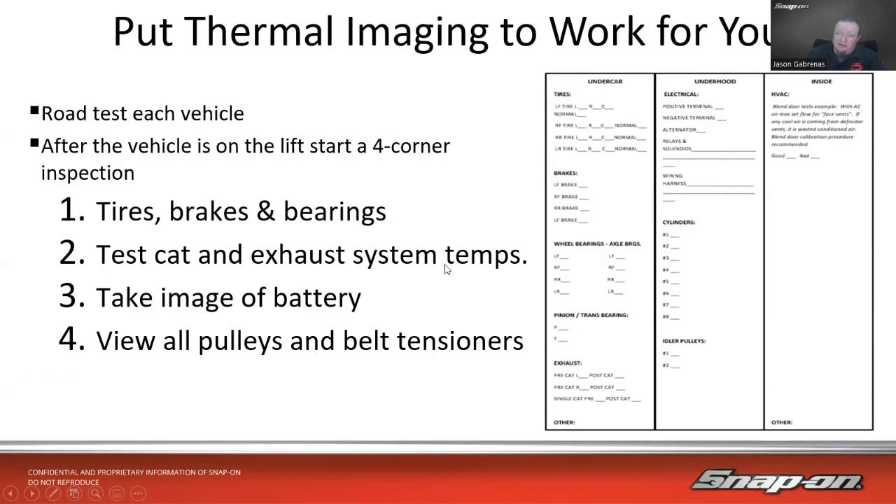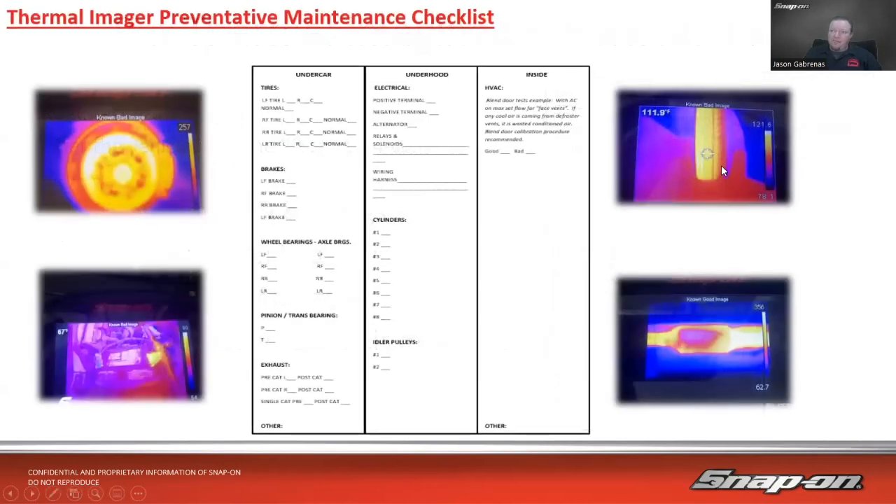We're going to look at the cat. We're going to look at the exhaust system temperatures. Take an image of the battery, see if we have any sort of corrosion there causing high draw. We'll look at all the pulleys and the belt tensioners as well. We can see other bearings on this list, cylinders for misfires. And we can also see the HVAC system operating as well, like we did on that time lapse we just saw. And then we can take and we can attach some of the pictures if we want to.